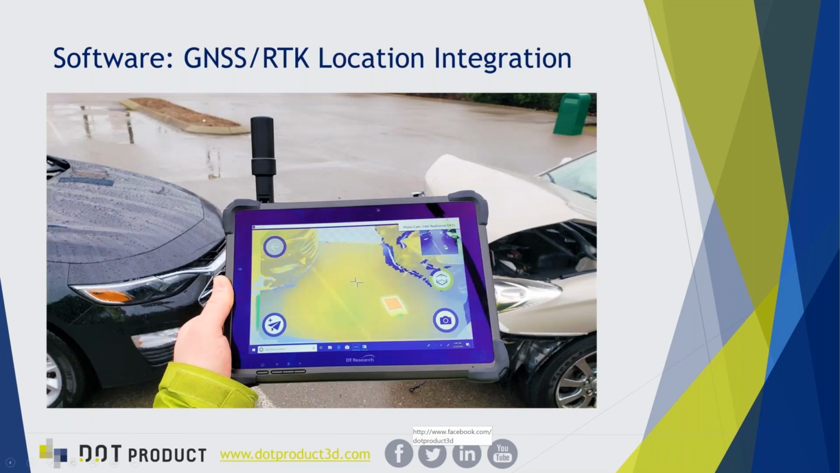Lastly, we want to touch base on the exciting GNSS and RTK integration that we're building in to allow you to tie into your global location while scanning. This is a new feature that'll be coming in an update to Dot3D later this year, and it's giving you some location information as you move through a global coordinate system while capturing your 3D data from a device such as the DT Research 301X as shown here. And Tom, did you want to add any notes on the use of this tablet yourself? As I know you've had some experience with it.